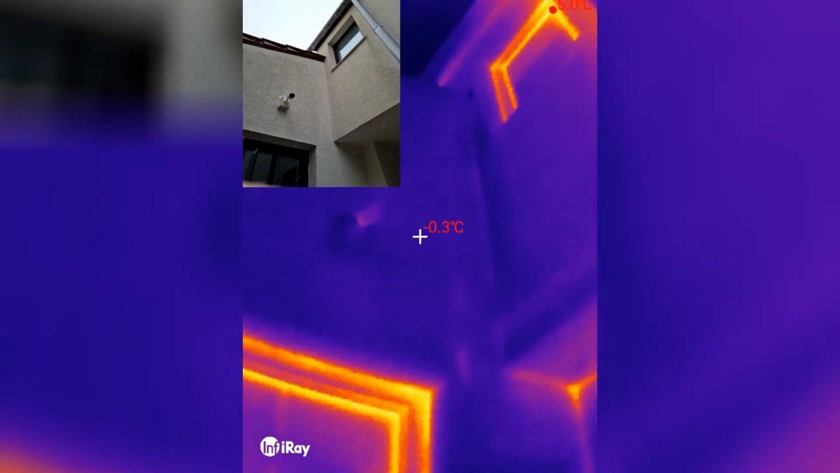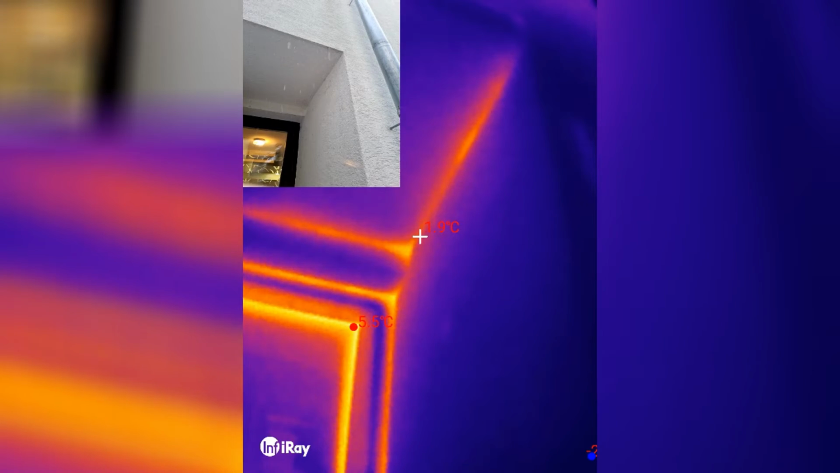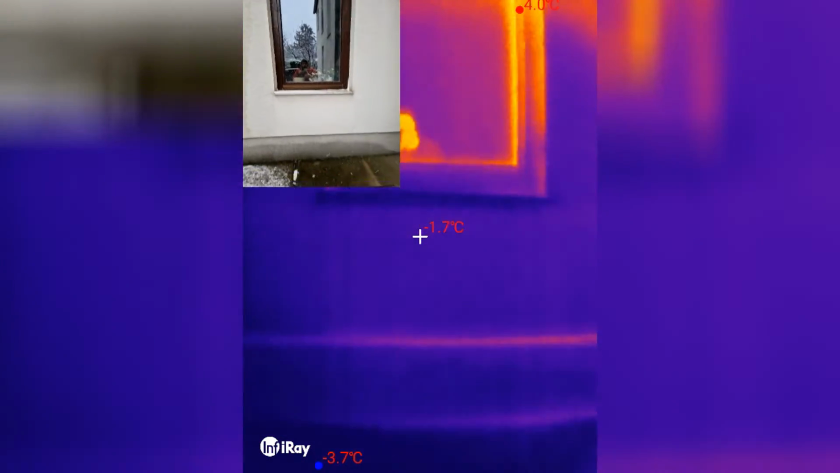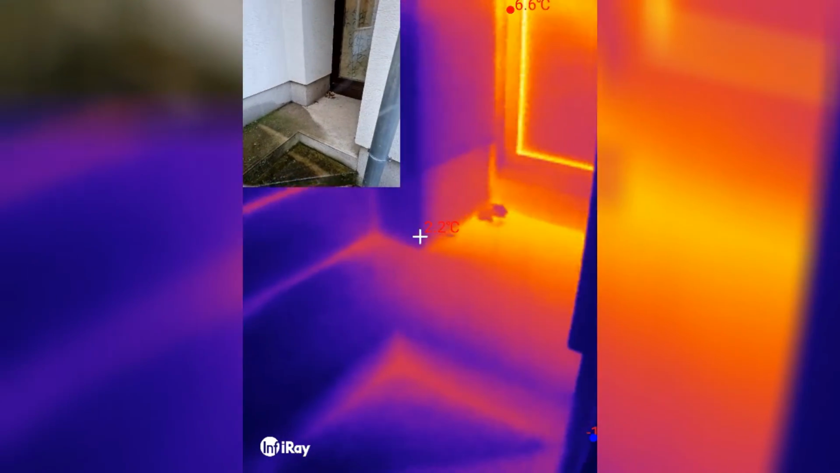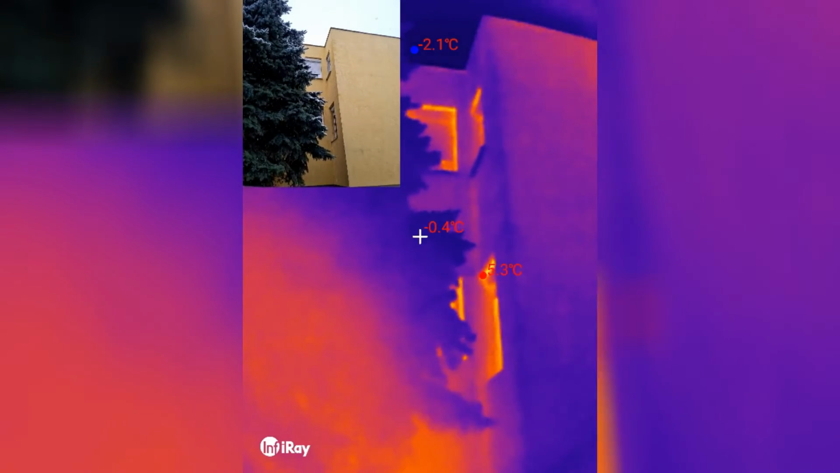Camera is barely warm. Oh, we have some heat leakage in the corners. That's very interesting. It's not bad. It's only a couple of degrees. And yeah, the window and the reflection of myself. Okay, now the scale is different. But yeah, obviously the foundation is warmer than the rest of the ground. And the neighbor's house, that's definitely leaking more heat than mine. Okay, that's it.